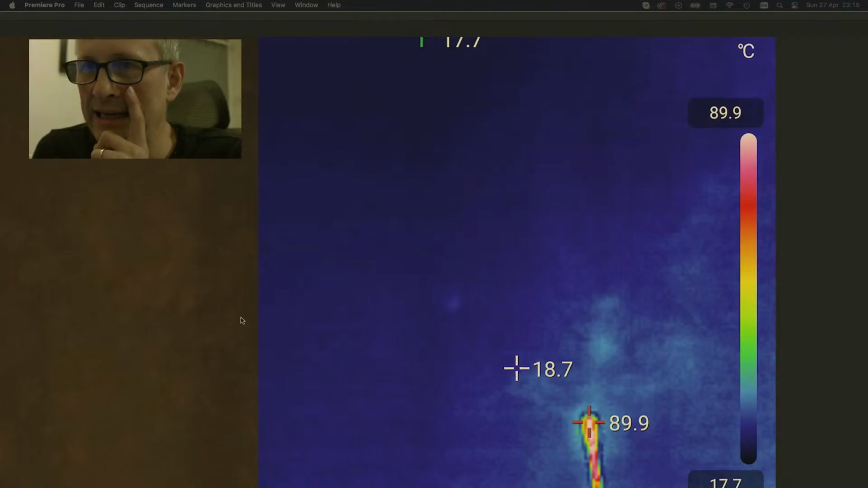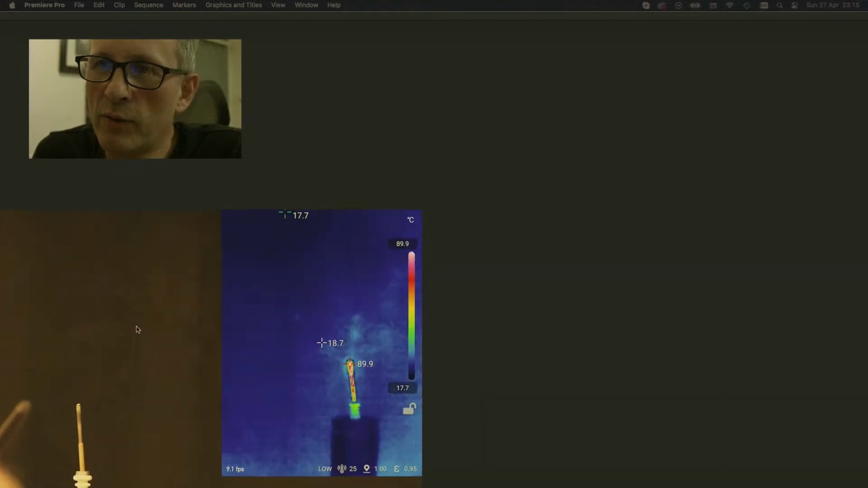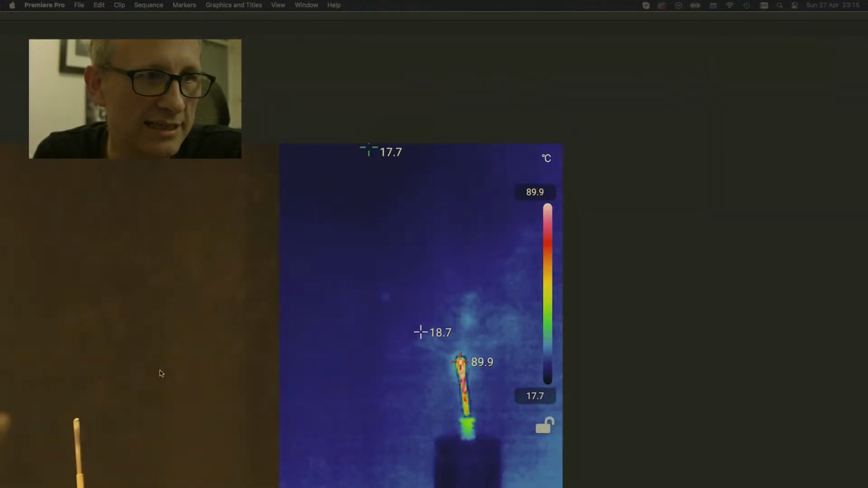Okay, so I think what we're going to find is that on this back wall, where you can see these slightly different colored marks, we are going to find transmuted tungsten.